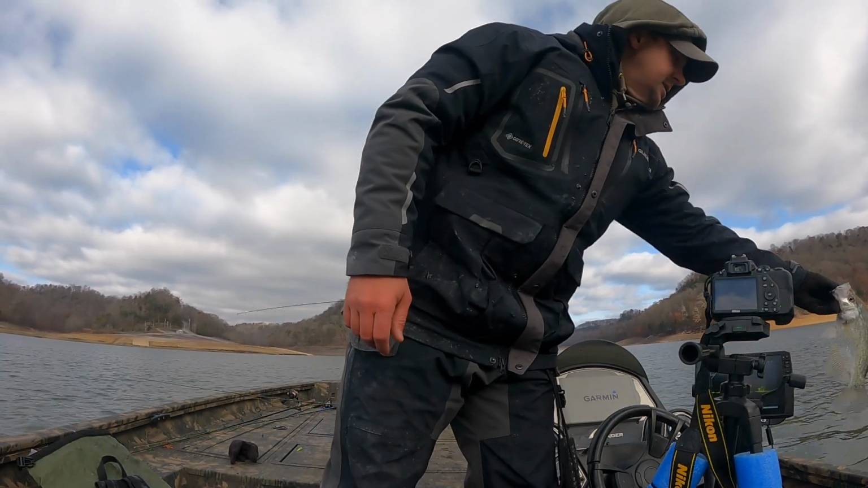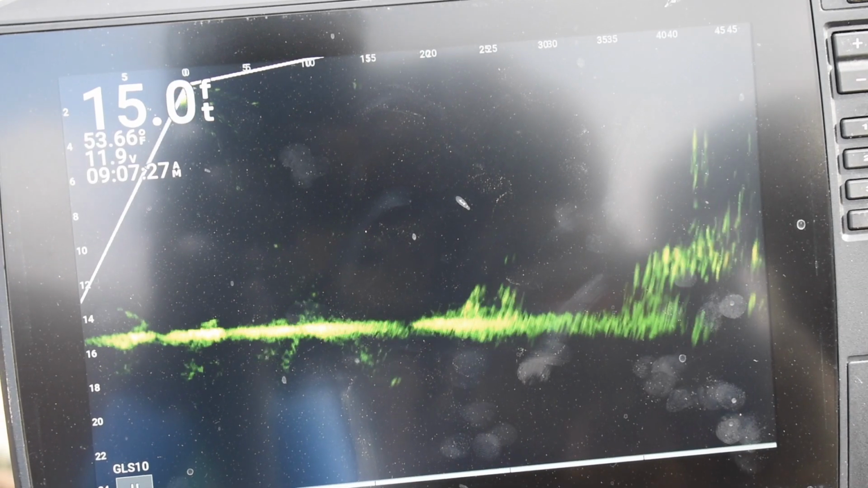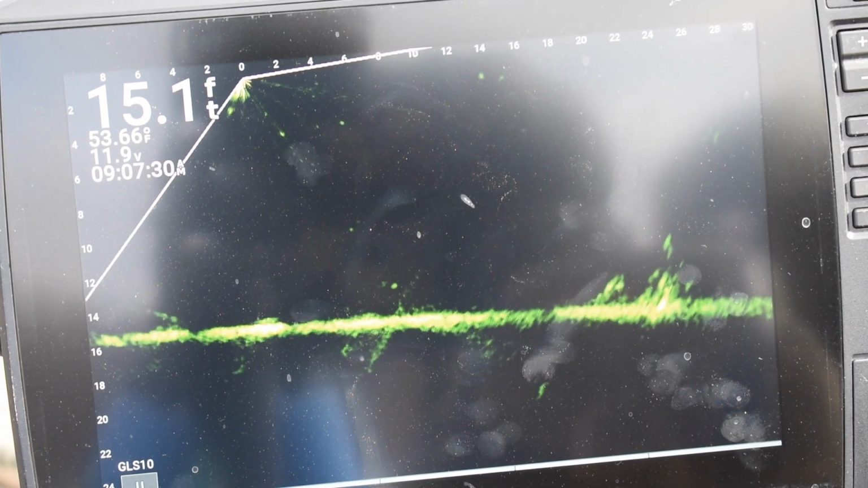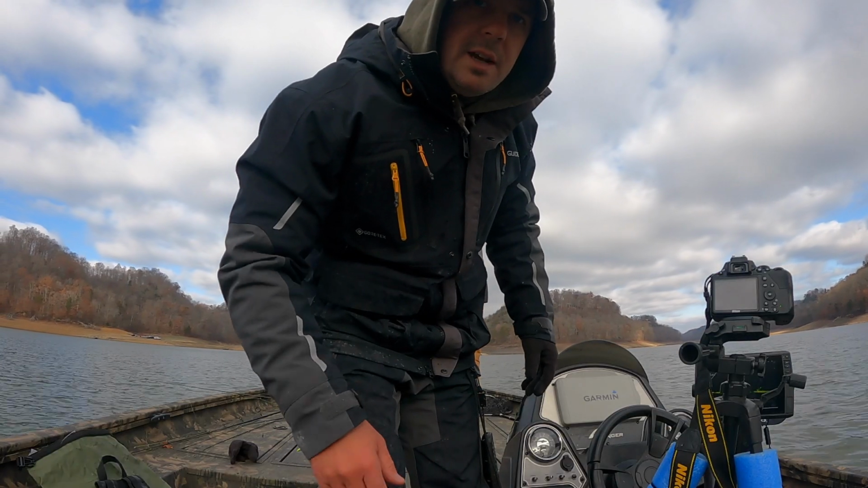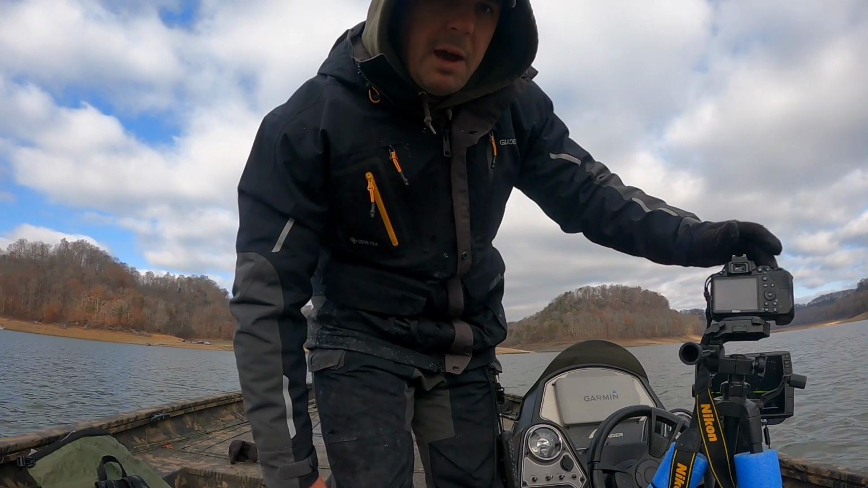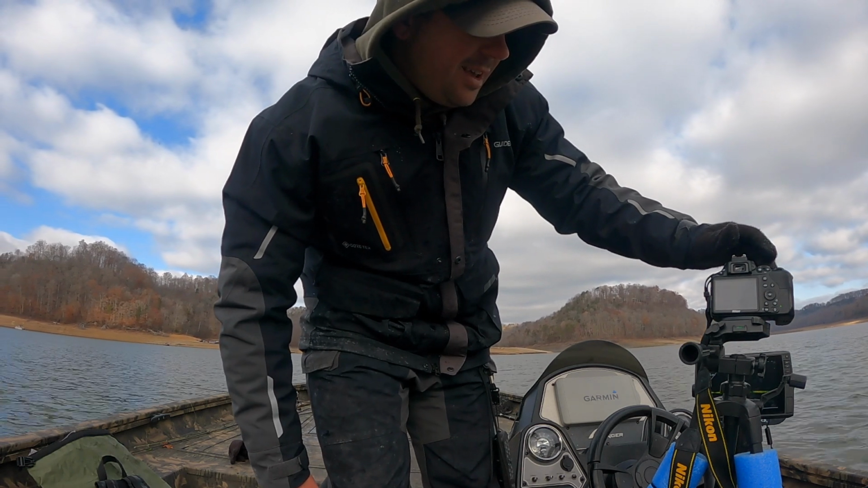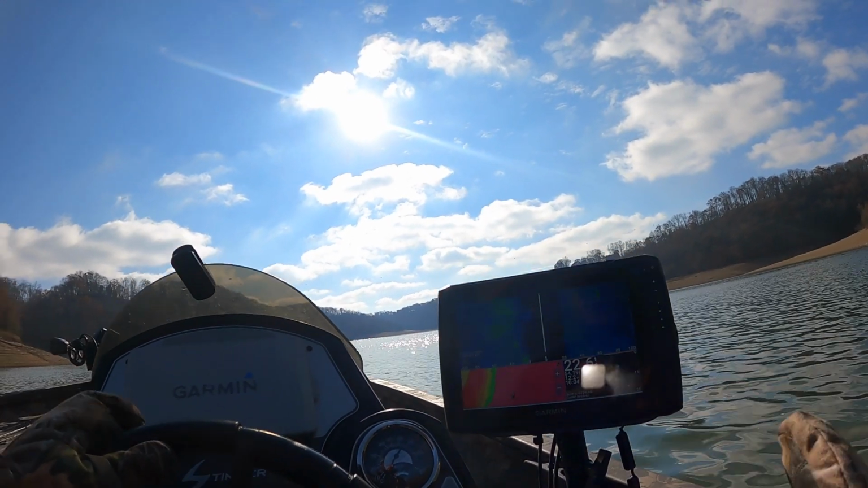So the big thing is you see these secondary brush piles or stumps or whatever it is, you've got to check those, because you may see 100 fish on that other stuff and only one fish on the secondary stuff, but a lot of times that one fish will be the bigger one. And that's a Kenny Patterson pro tip. See right there? We're gonna fish that.